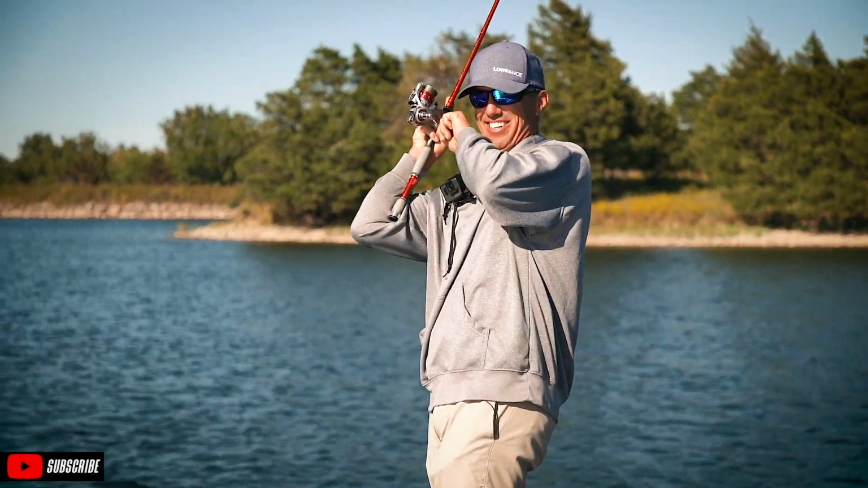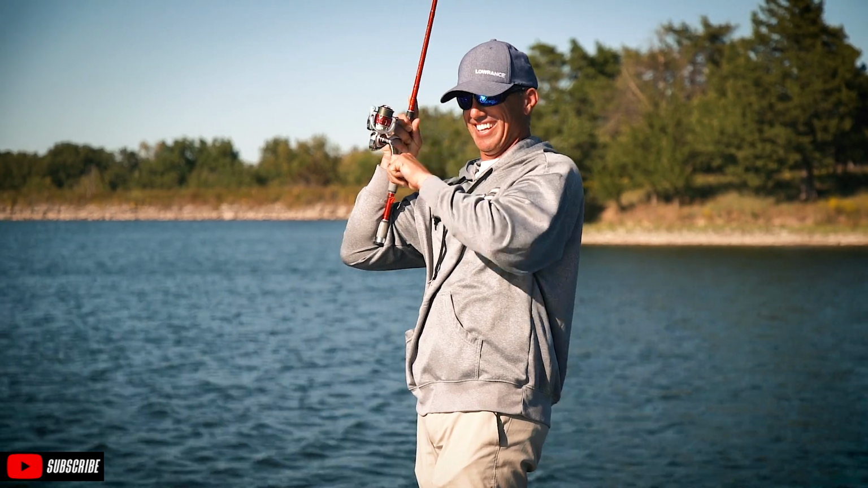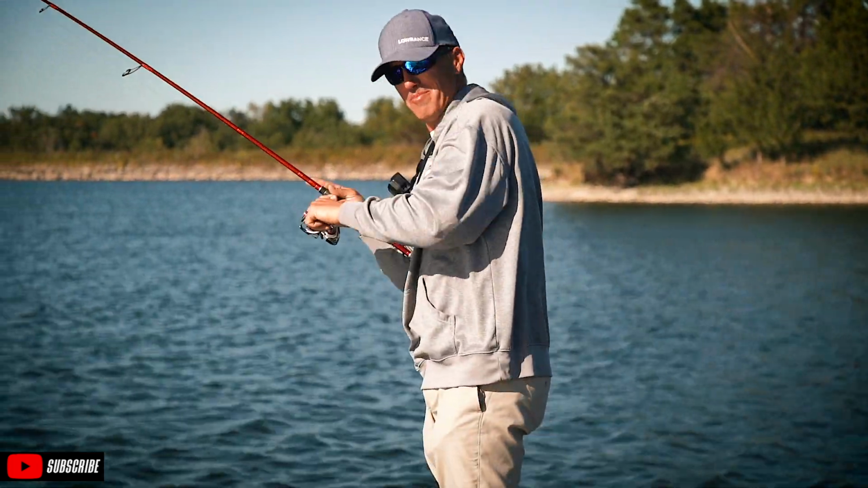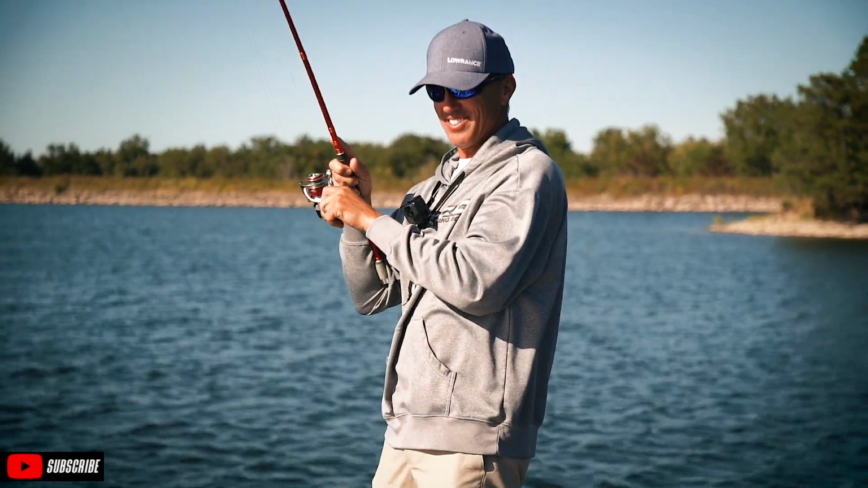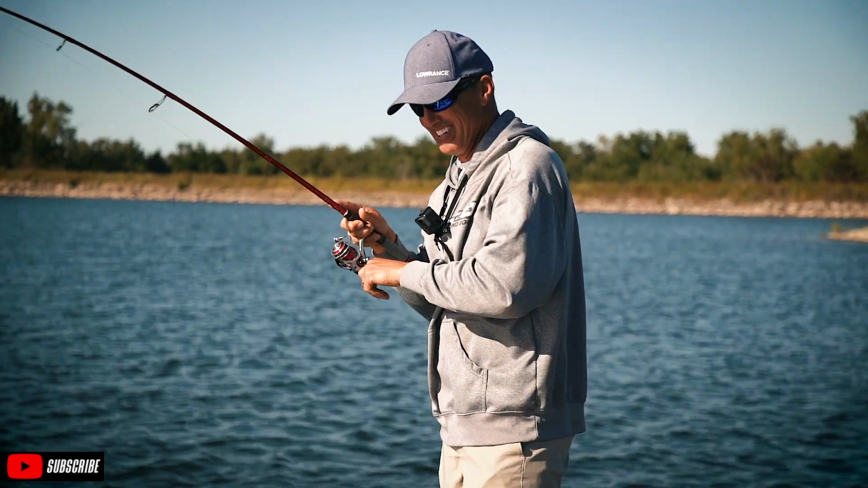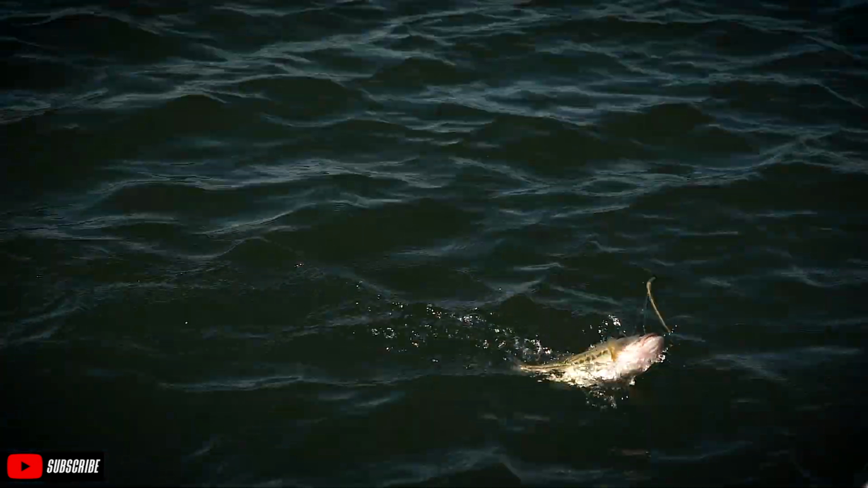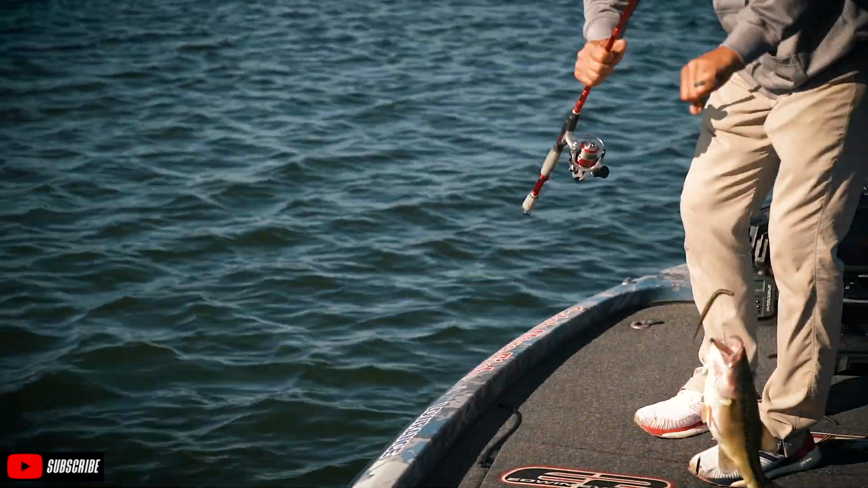I saw that one on that depth finder behind me, and I think it's a good one. I can't tell you guys how many of them I catch, probably because I'm going too fast, trying to get to the next spot. It's a fat one. All right, buddy.